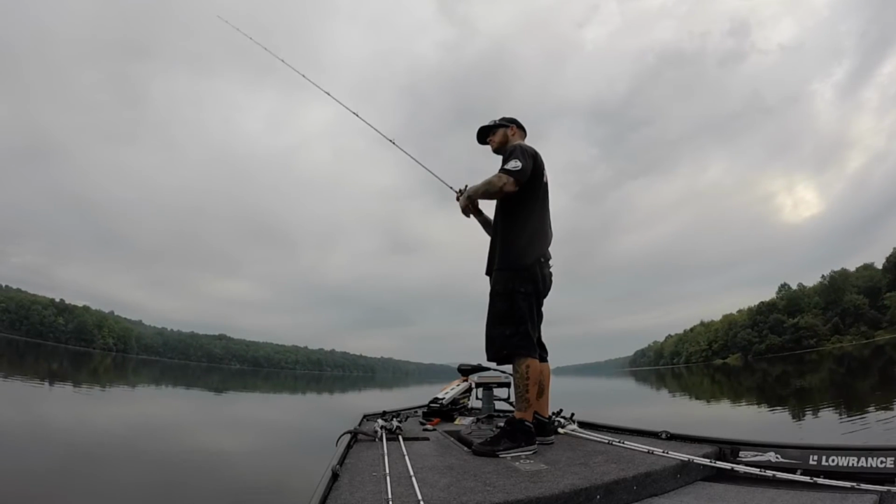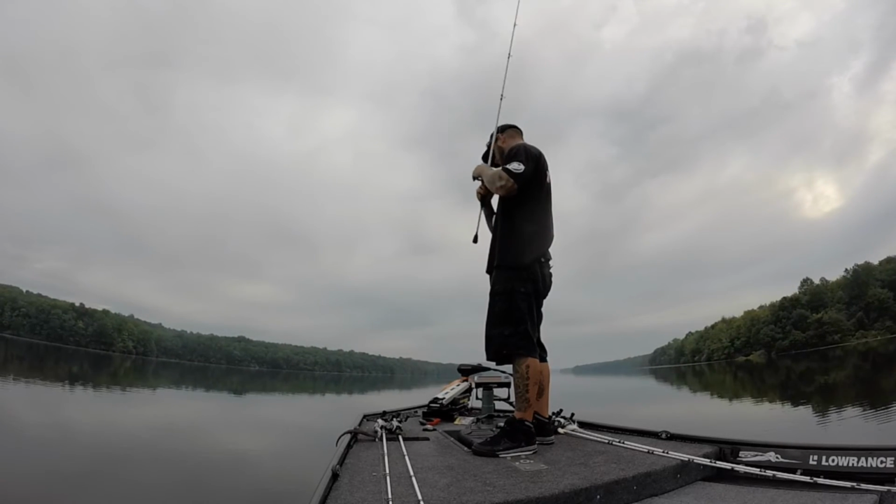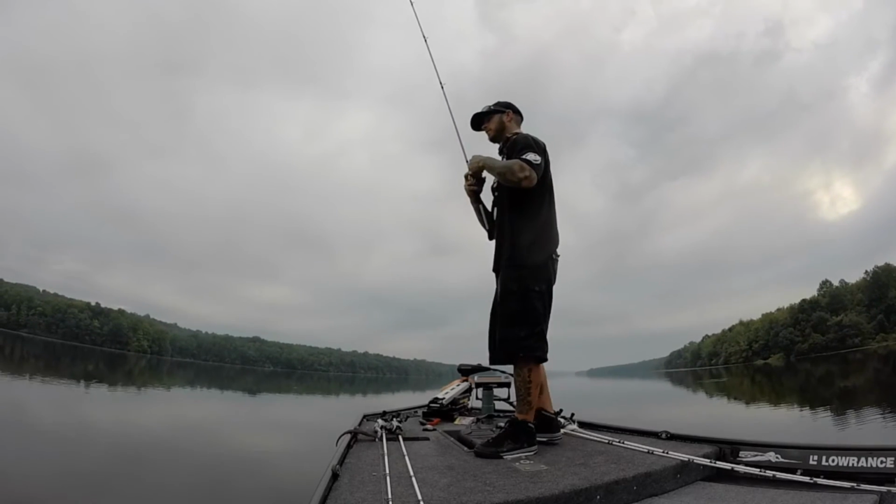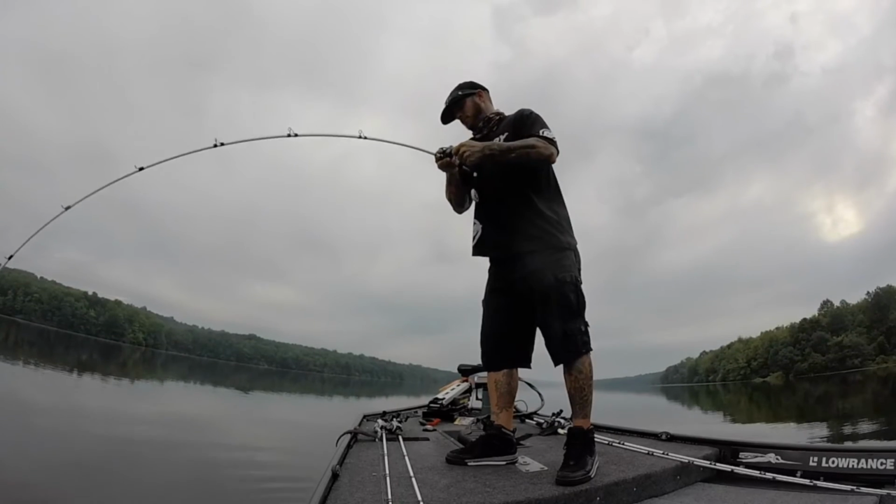And then for future trips, you'll learn what kind of stuff they live on here. So wood, rock, any kind of hard cover that they can relate to is what you want to look for, especially in those depths near the channel with bait. I mean, it doesn't get any better than that.